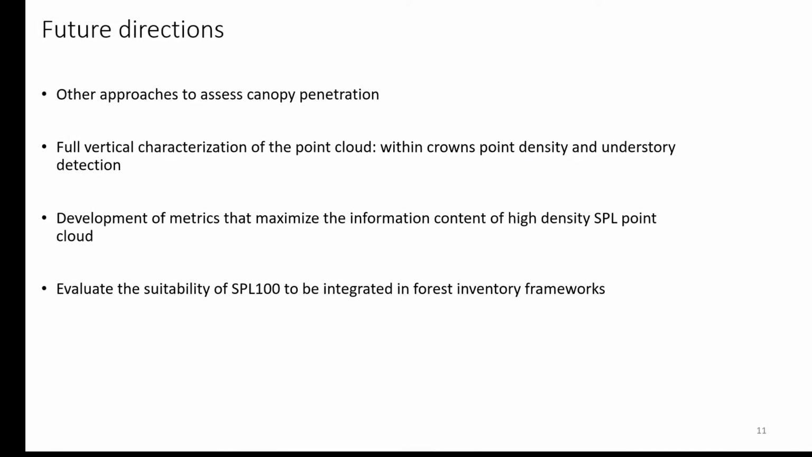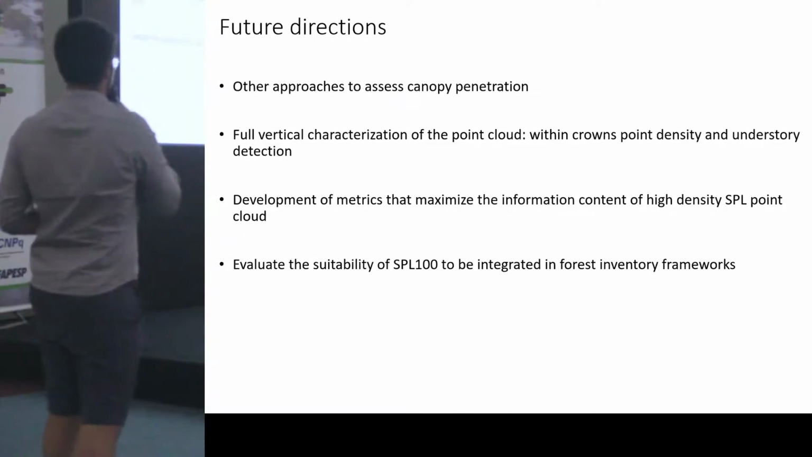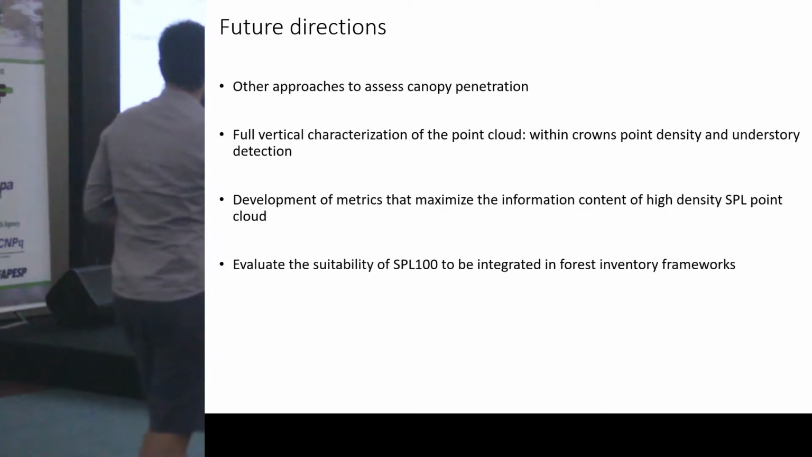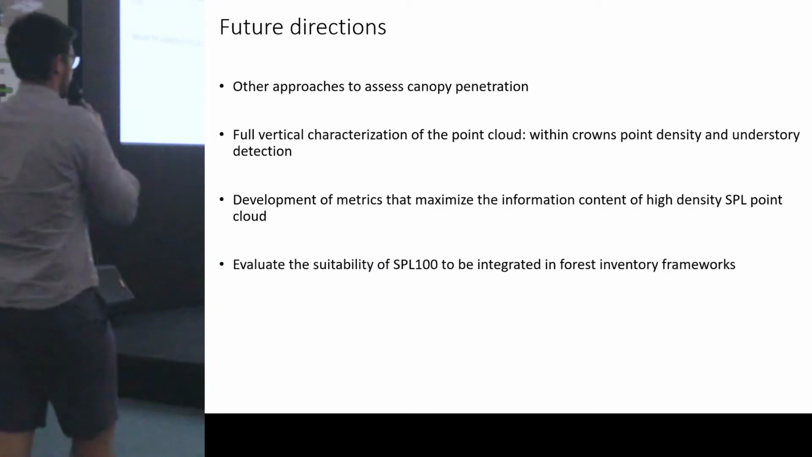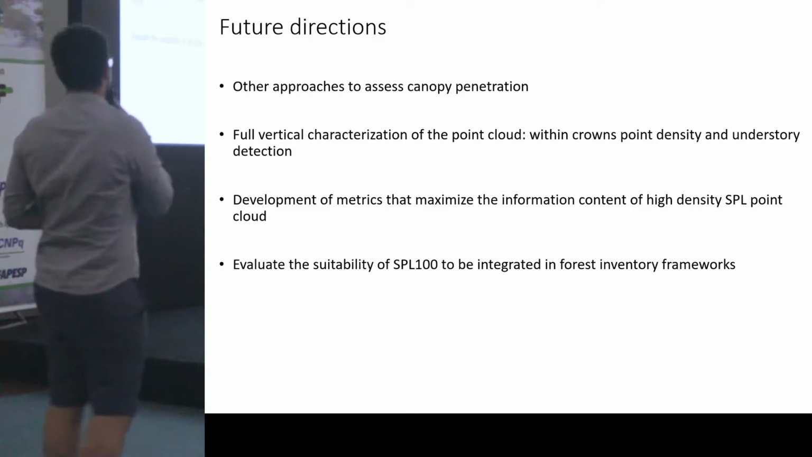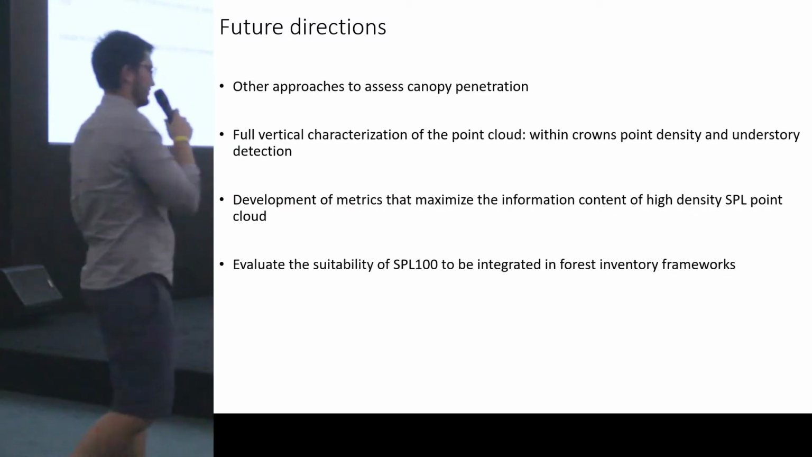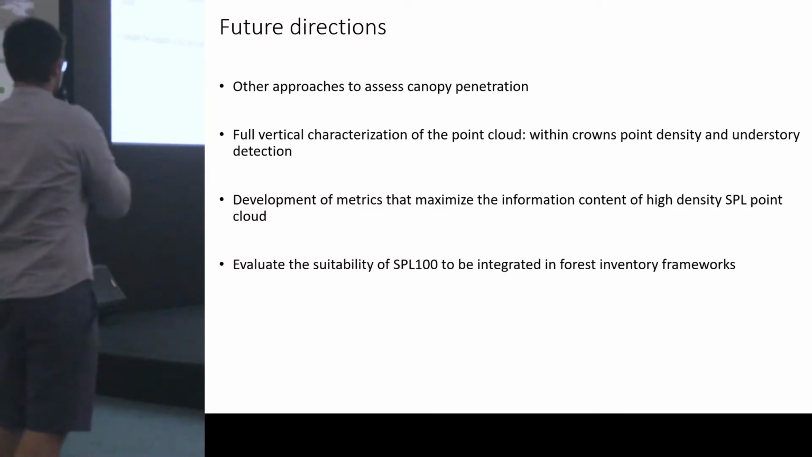So some further direction for my work. I will try to find other approaches to assess canopy penetration, and I'm soon going to have some field data that might provide me independent data to compare to. And I will try to provide a full characterization of the point cloud so that we can check the canopy vegetation metrics to develop new types of metrics that can maximize the information content of the point cloud, and in order to assess the suitability of the SPL to be used regularly in forest inventory frameworks.